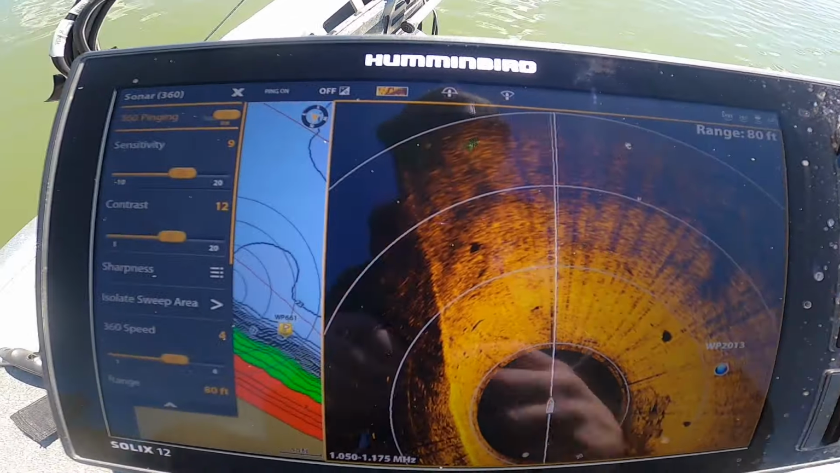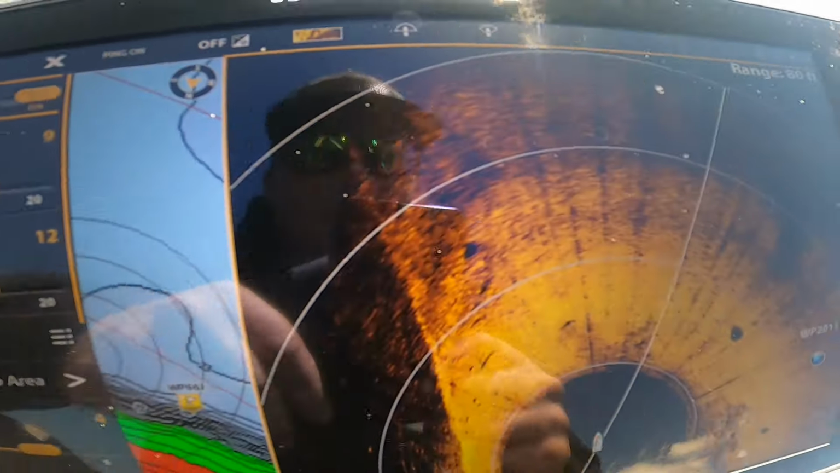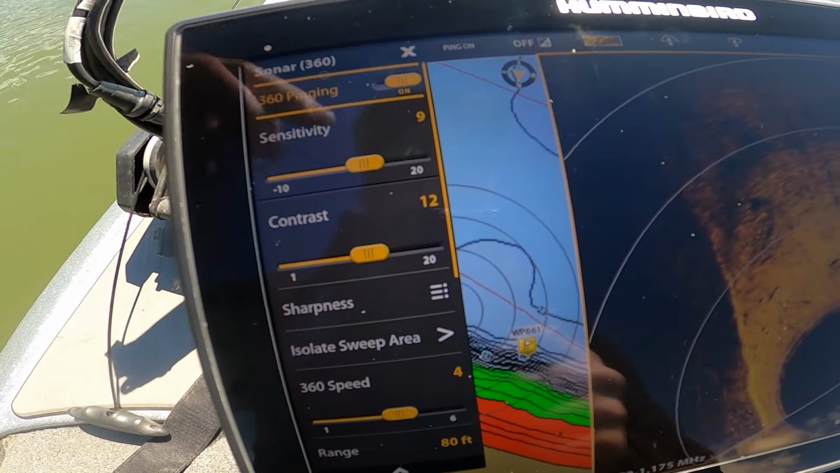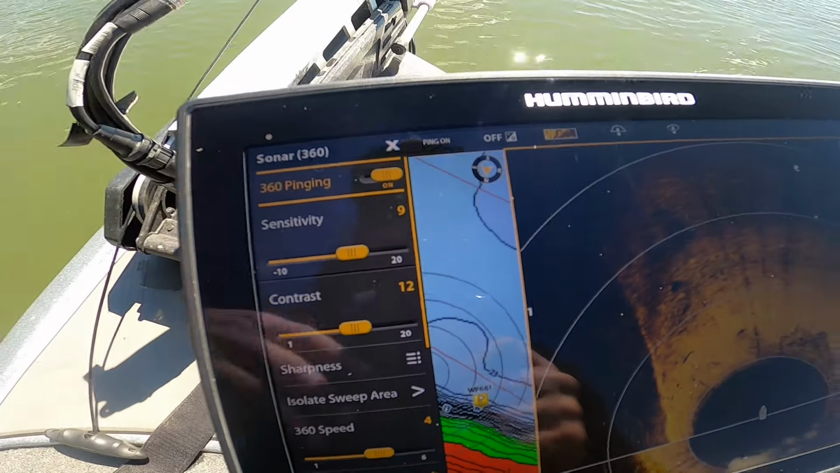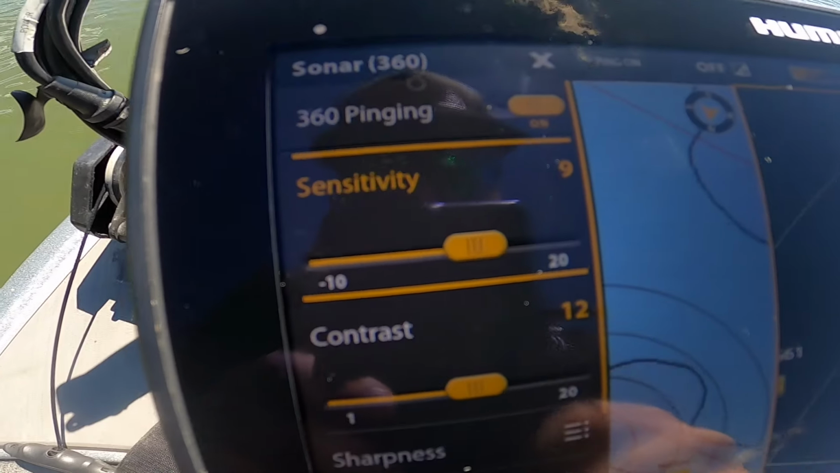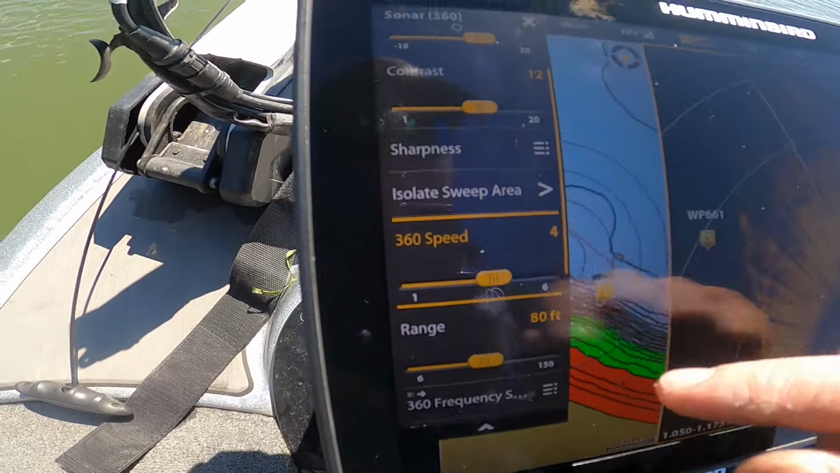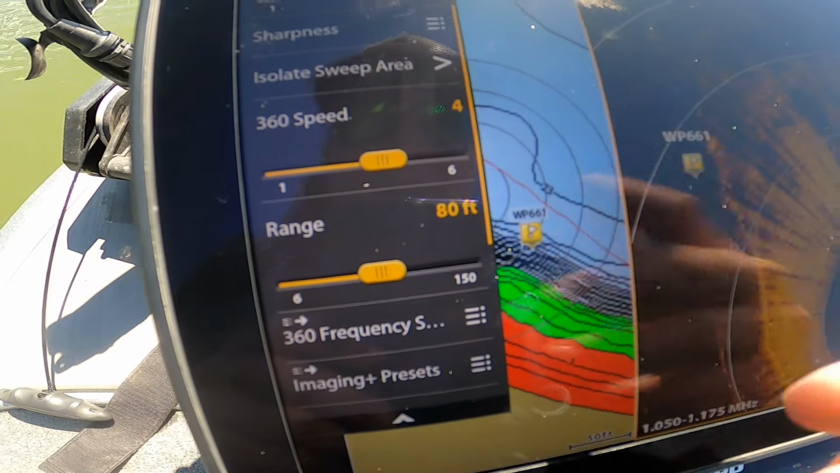So as far as the 360, these are my settings that I like right here, and this is really defined structure good, and you can see fish a lot of times. But if you're wanting to see structure more or less, you're going to crank up sensitivity, drop the contrast, vice versa, just figure it out. Just go through these settings. But I like to keep my sensitivity at a 9, my contrast at a 12, no sharpness, 360 speed I keep at a 4. And my range, it depends on what I'm doing. Right now I'm doing 80 foot.